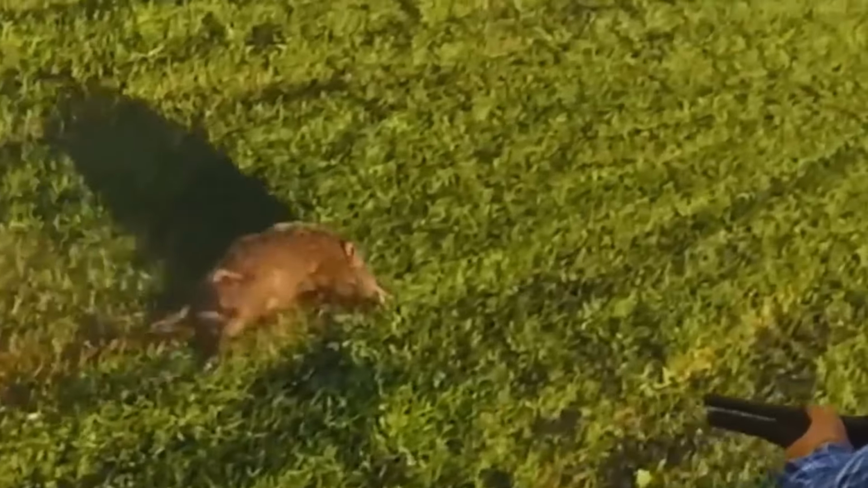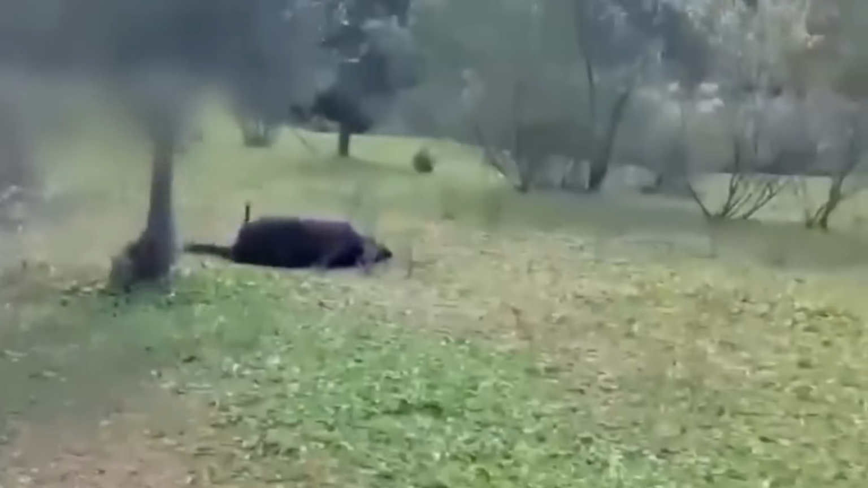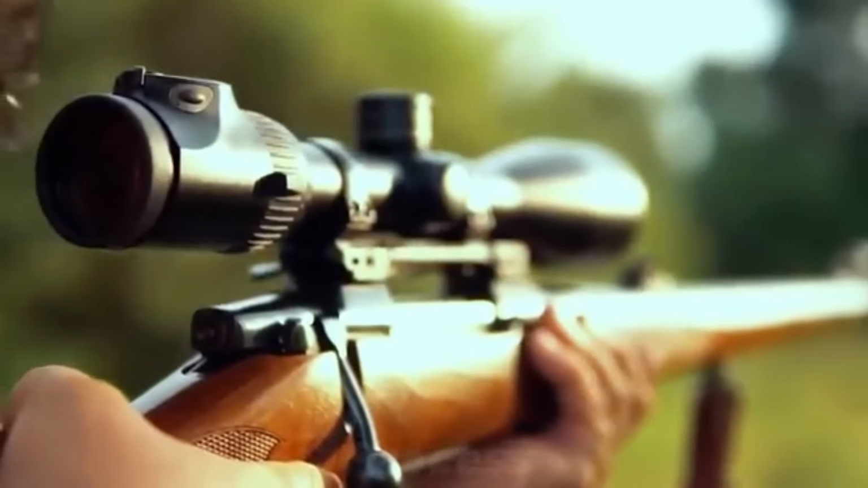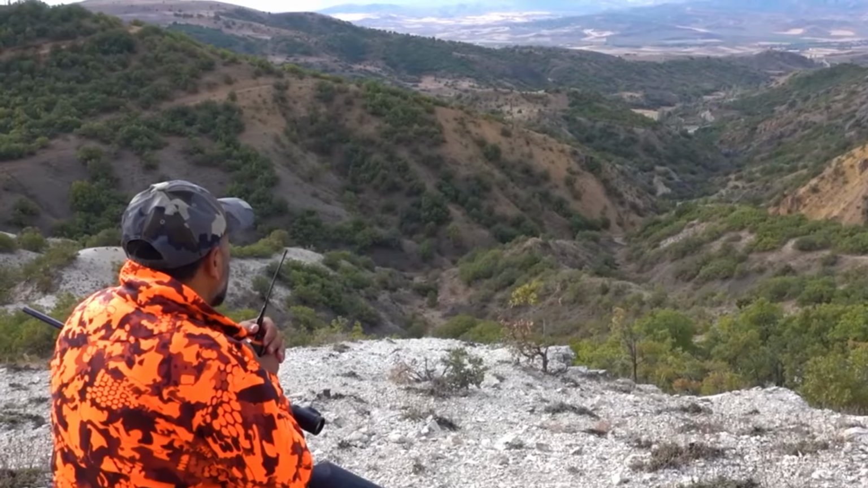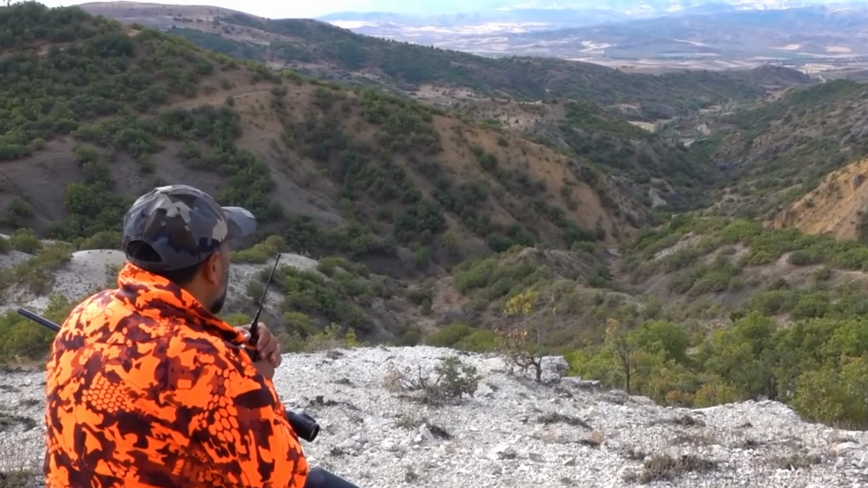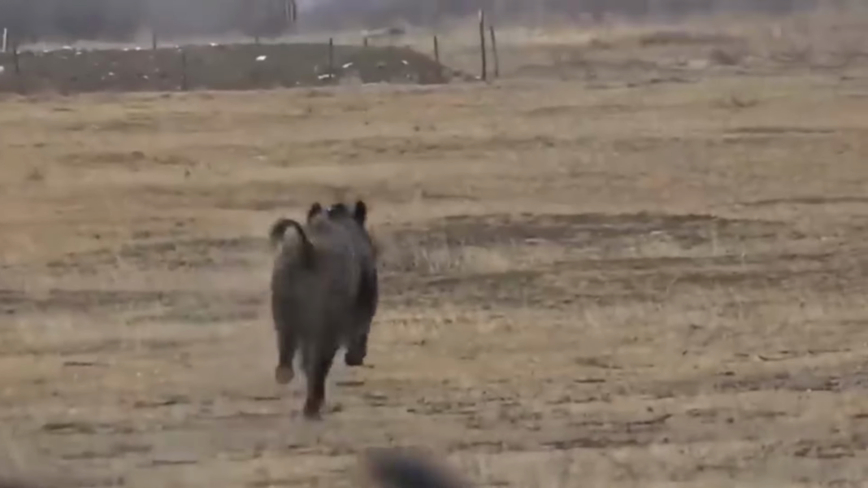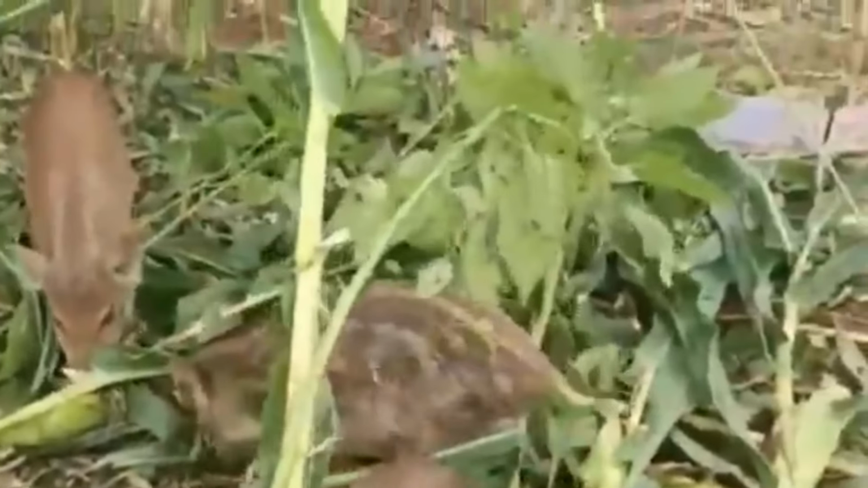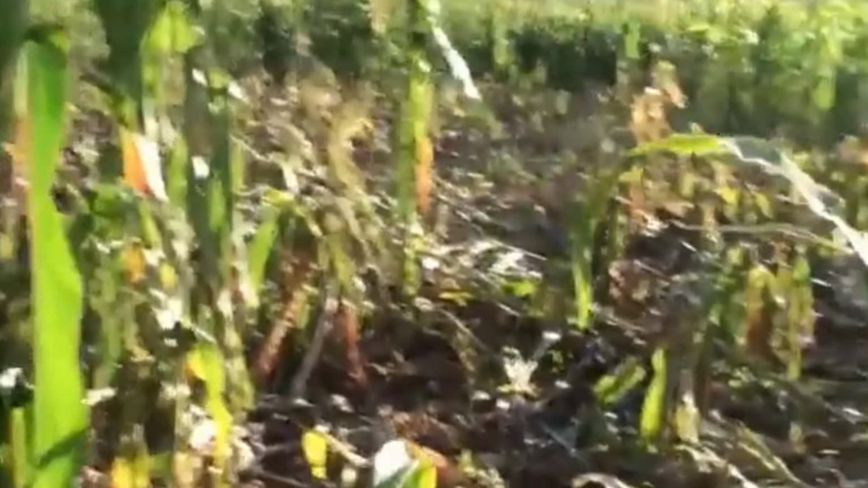Farmers, once focused on nurturing crops and livestock, now find themselves on the front lines of a grueling battle, armed with ingenuity, determination, and whatever tools they can muster to protect their way of life. What began as a regional problem has spiraled into a nationwide crisis, with these invasive beasts leaving chaos in their wake across countless communities. From the rolling hills of the Midwest to the sprawling plains of the South, no farmland is safe from their reach.